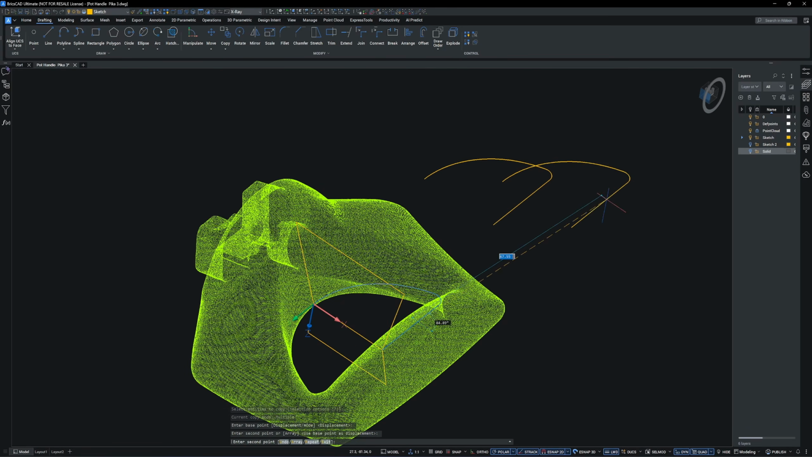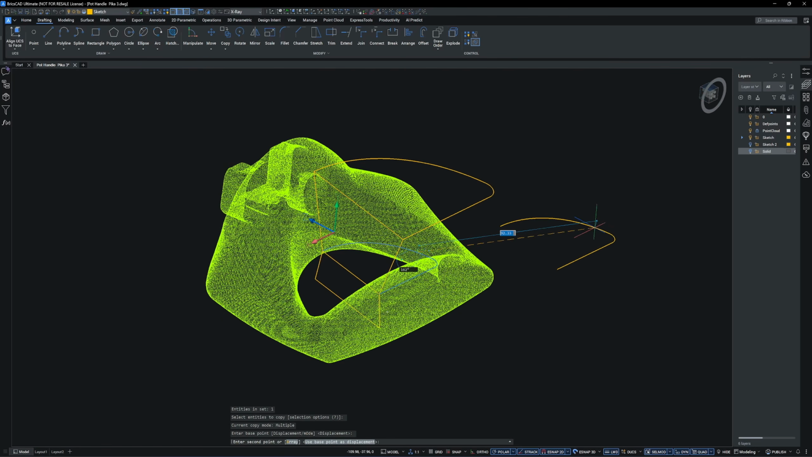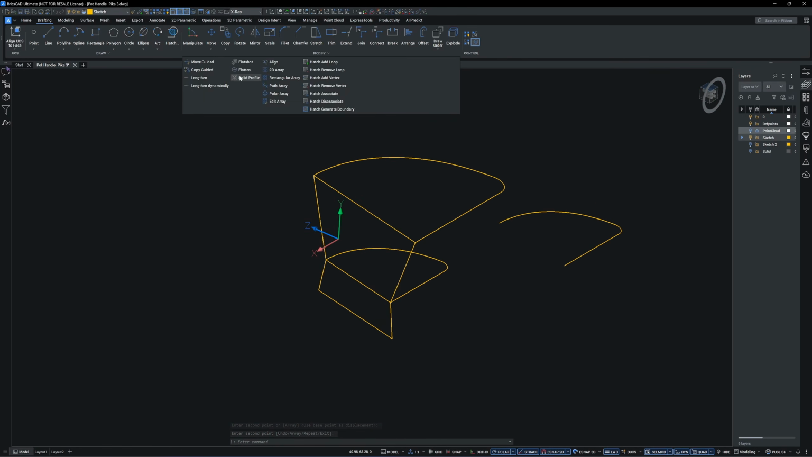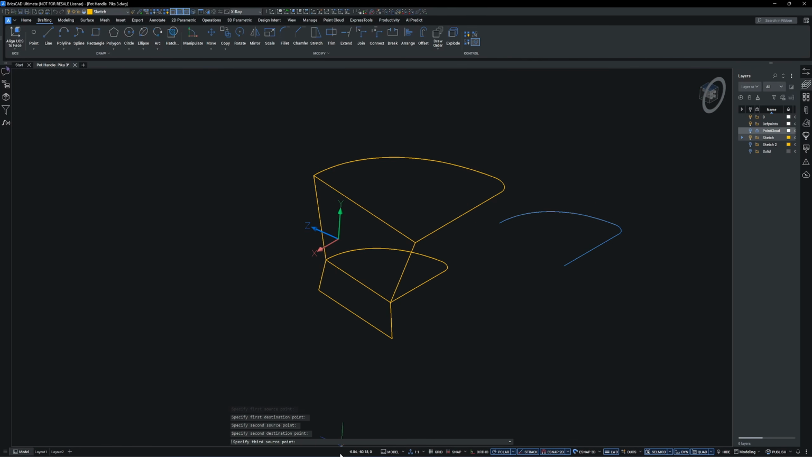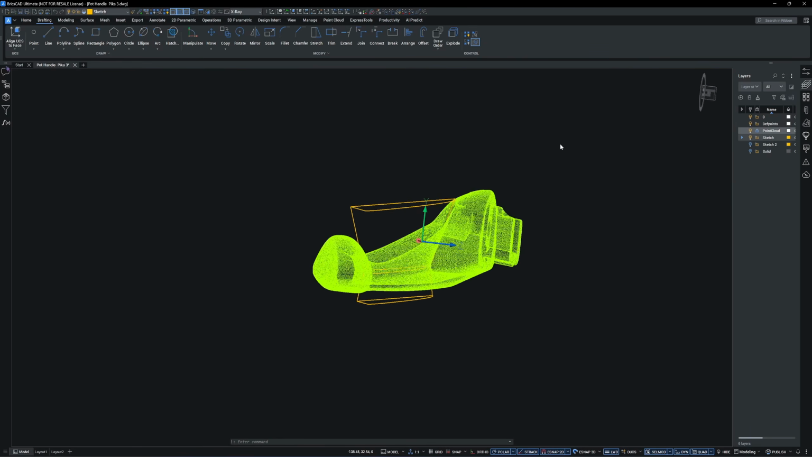Then I copy the profiles here. Because I'm going to align and scale it, I use the align command to snap it onto these 2 points and scale it. I do the same for the section below. Use the align command to scale it. So I have 3 cross sections.